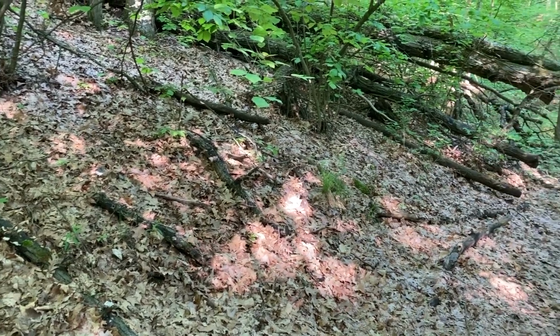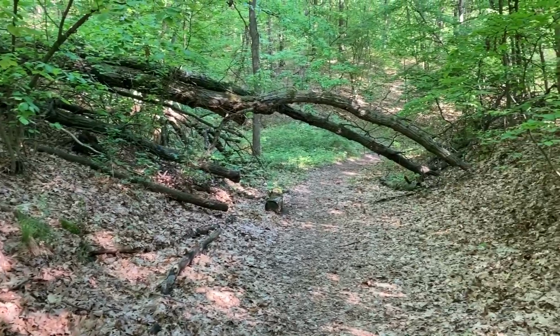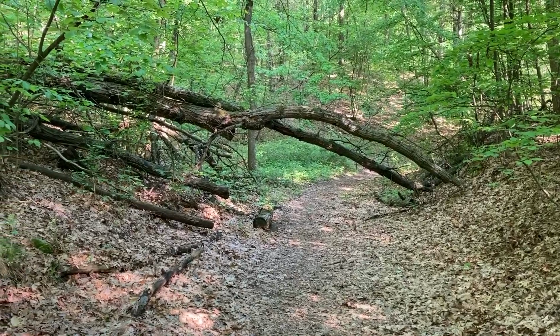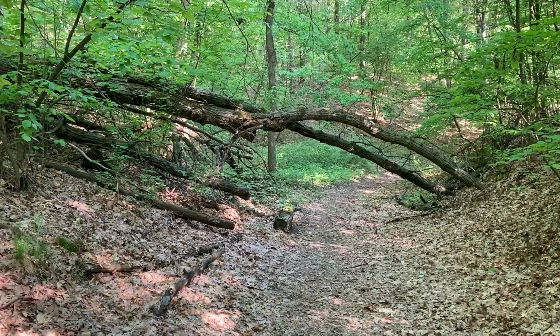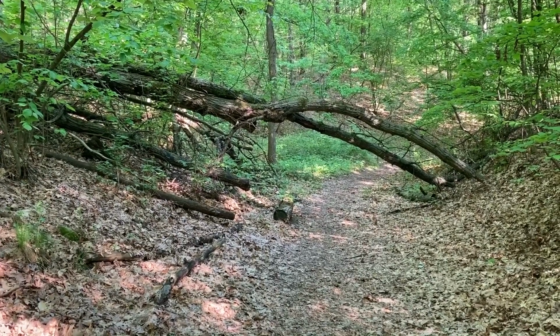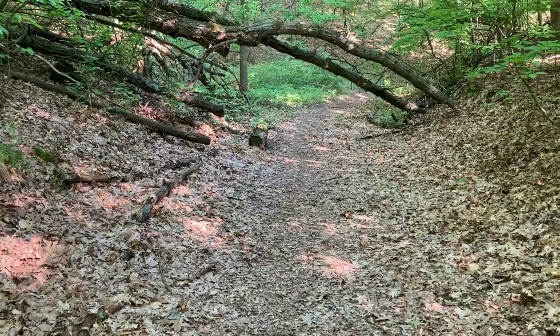When coming out here, make sure you wear good hiking boots or shoes. The paths can be muddy, and always watch for overhanging branches, especially on this hill where the leaves have collected, which makes it all the more slippery.